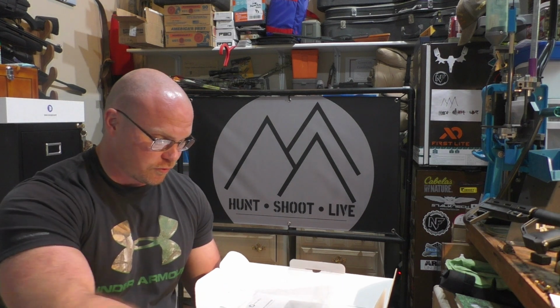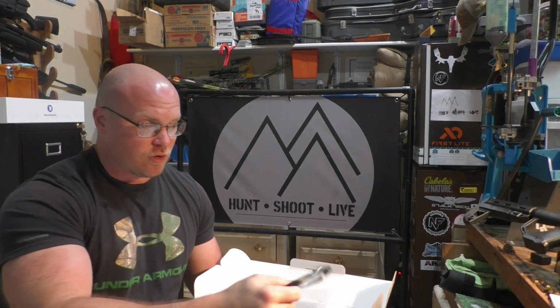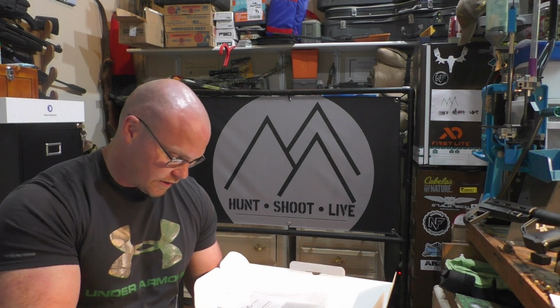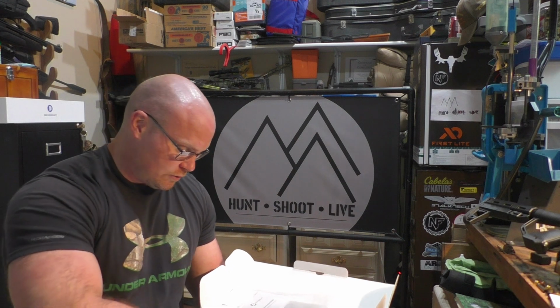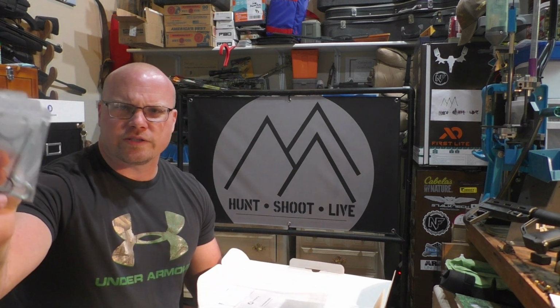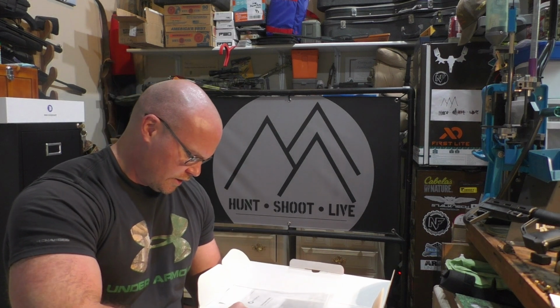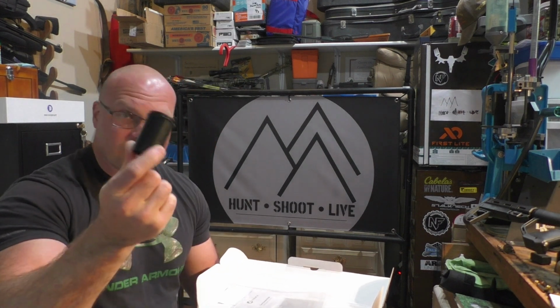You've got a scope cover for the rear, and then your cable for connecting directly to your computer if you wanted to do that, and then certainly for updates and things. You have some additional O-rings and some of the wrenches and all of that to mount all the different items on this. Now, I'll show you what this is.